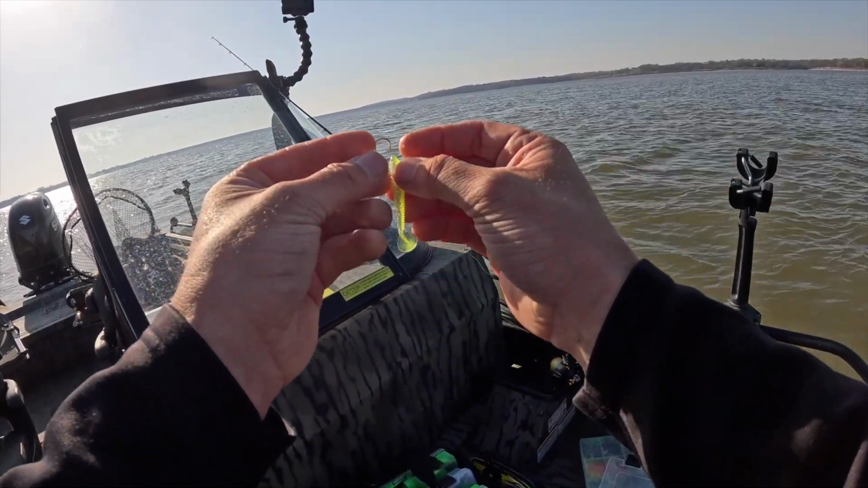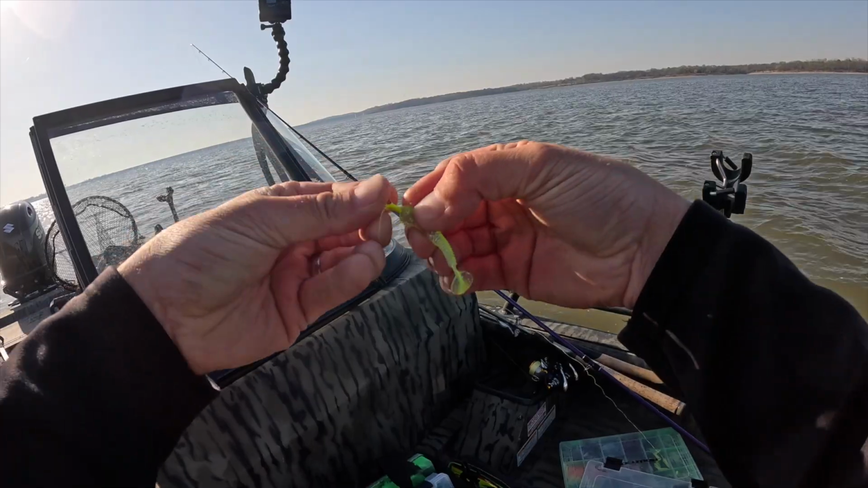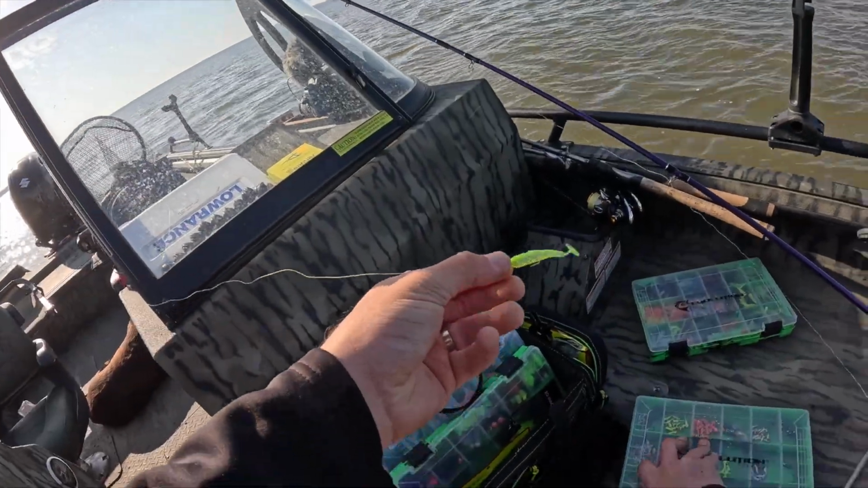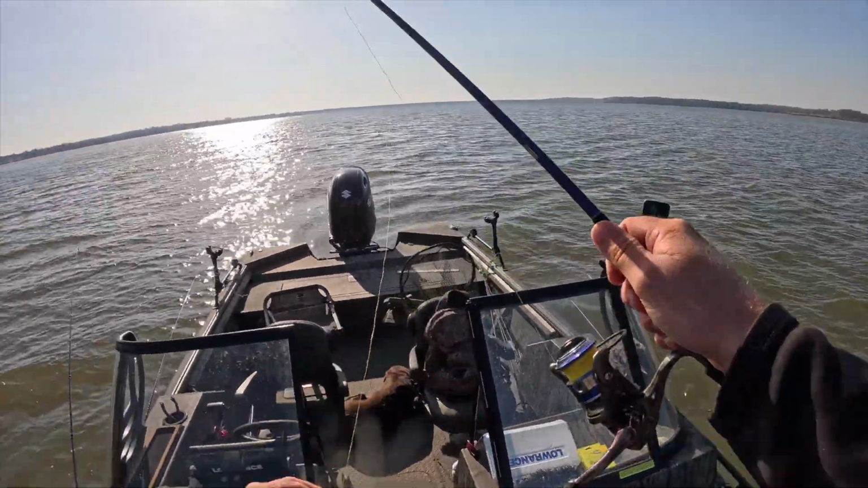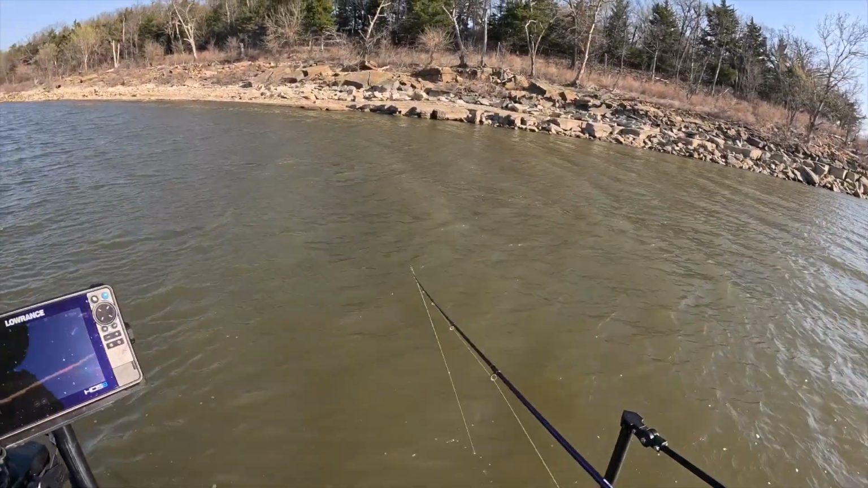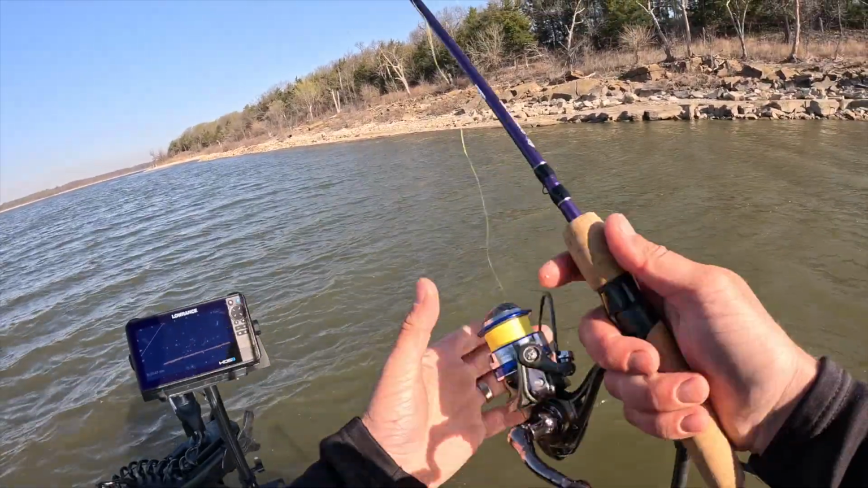16th ounce jig. The wind is picking up, so we might have to move here in a little bit, but let's see if we can catch a few more off this brush pile. This is a great brush pile, so all good, looks good. 2-inch swim bait on this little 7.6 medium light, or a medium action fast. It's just kind of a casting crappie rod. There's just tons of fish on this brush, man.